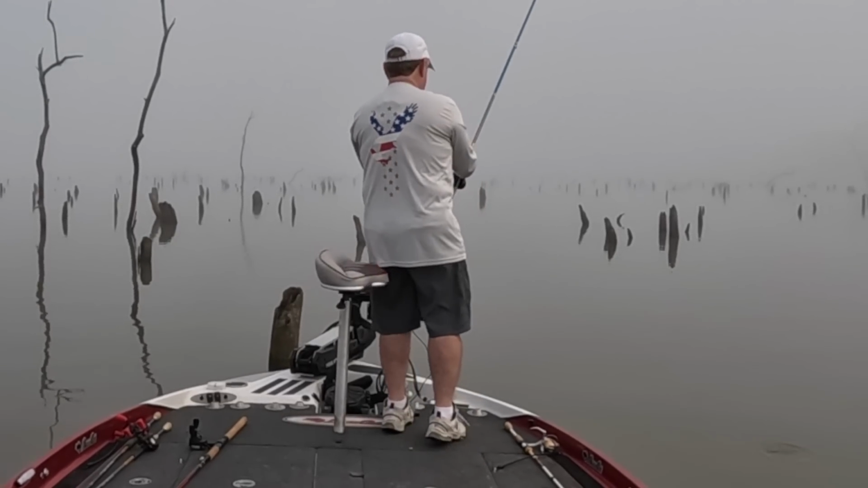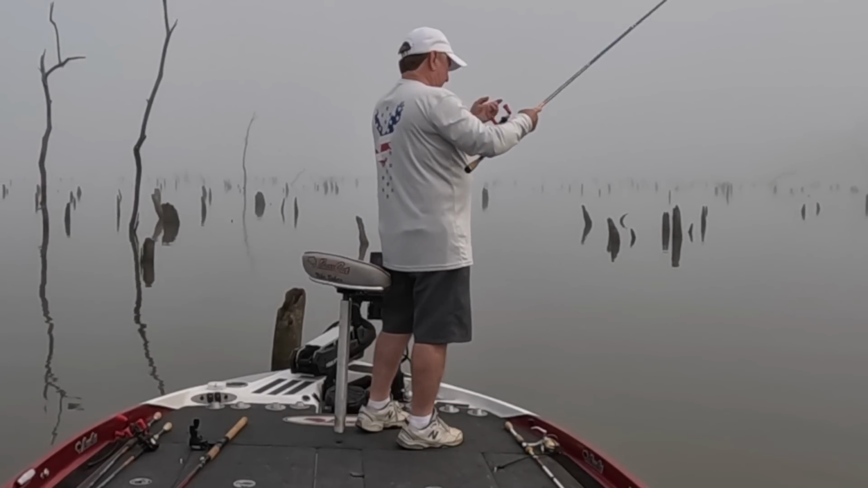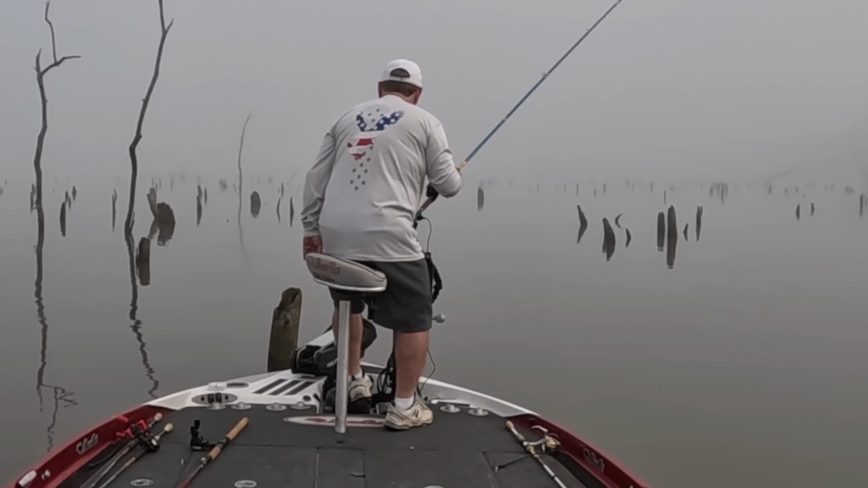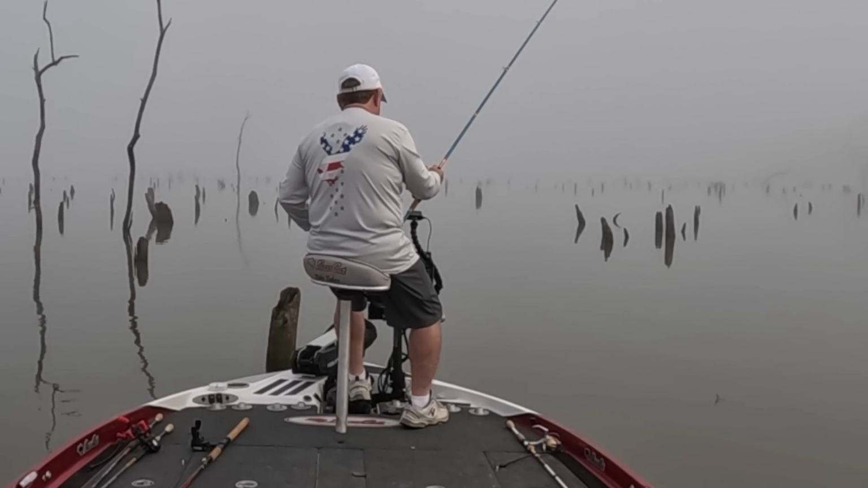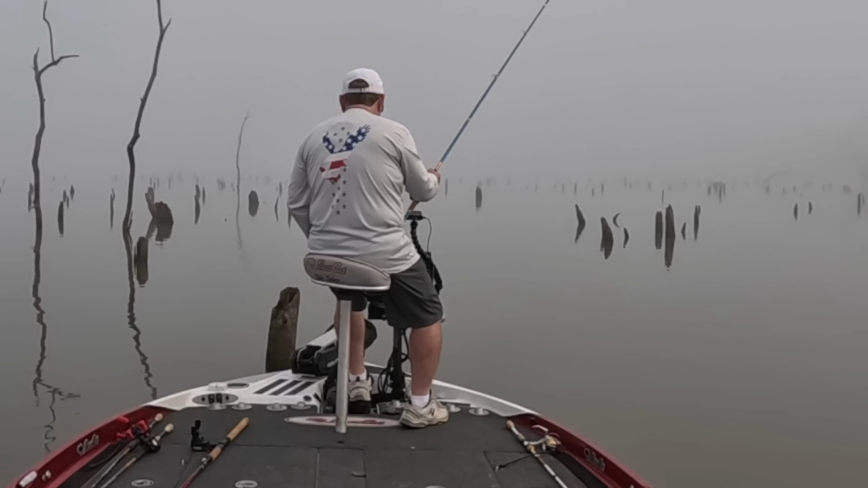All right, here we go. Tell you, I haven't caught any tournament quality fish, but these better fish seem to be in this 7 to 8 foot of water, and when you find one, they're right on the stump down toward the bottom of it.